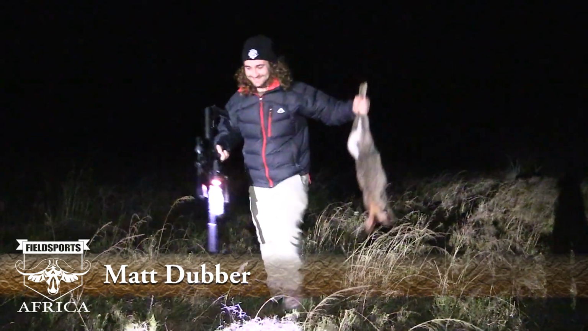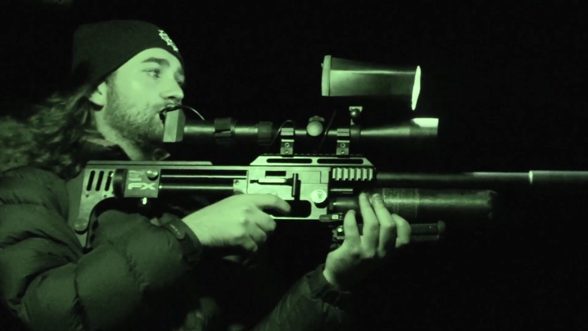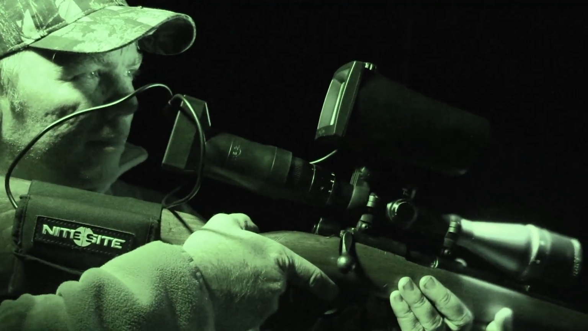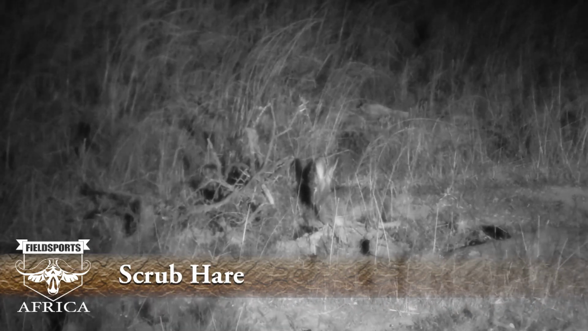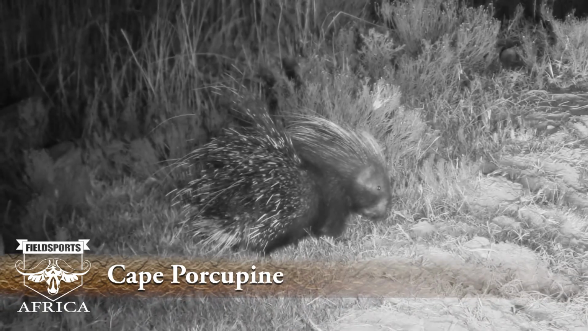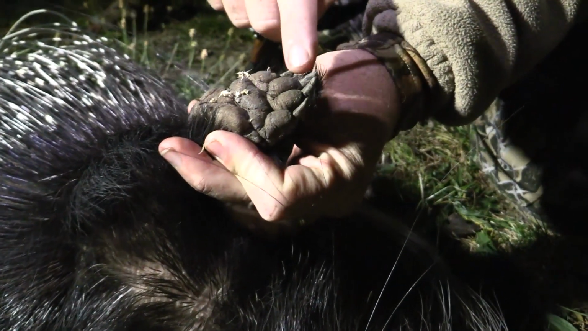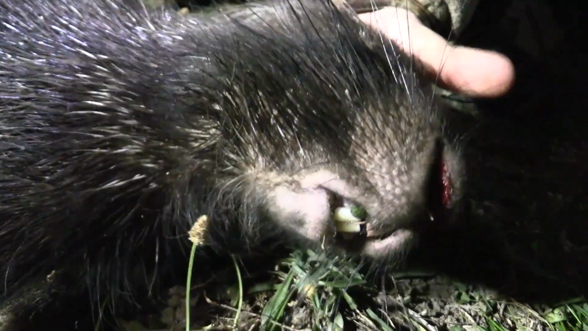The strategy tonight is walk and stalk. We'll be using the night sight spotter and night sight eagle scope. We'll be joined by the air rifle expert Matt Dubber. Matt's bringing his 22 FX Impact and I'll be using the 22 rimfire. We're going to be focusing on scrub hares which come out in the evening to graze on the lands. And Willem has asked us if we see a porcupine or two to please take them. They tear up the water pipes and often cause destruction to the land. So let's get out there and get hunting.